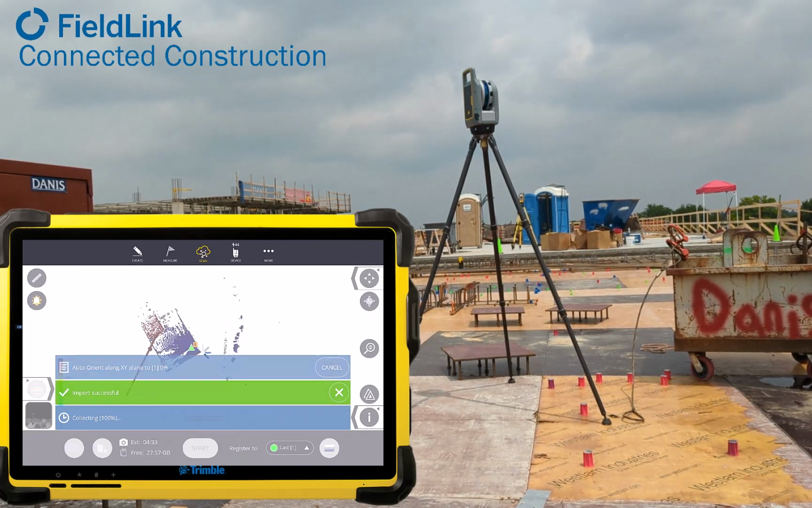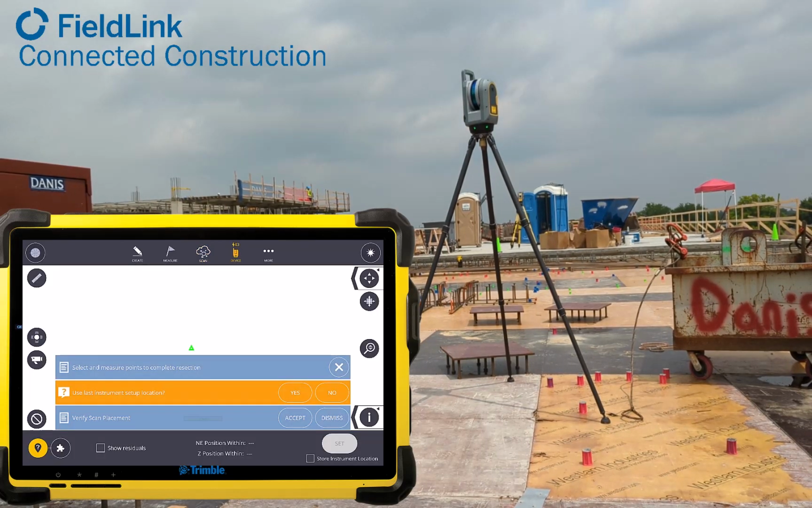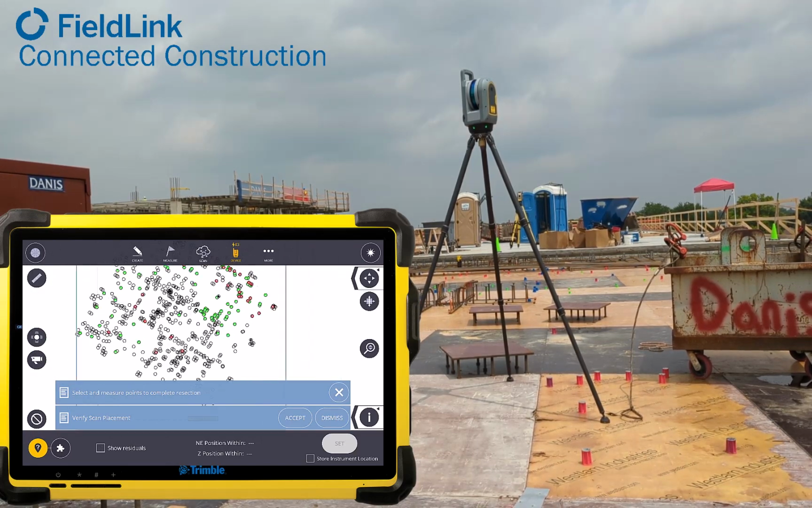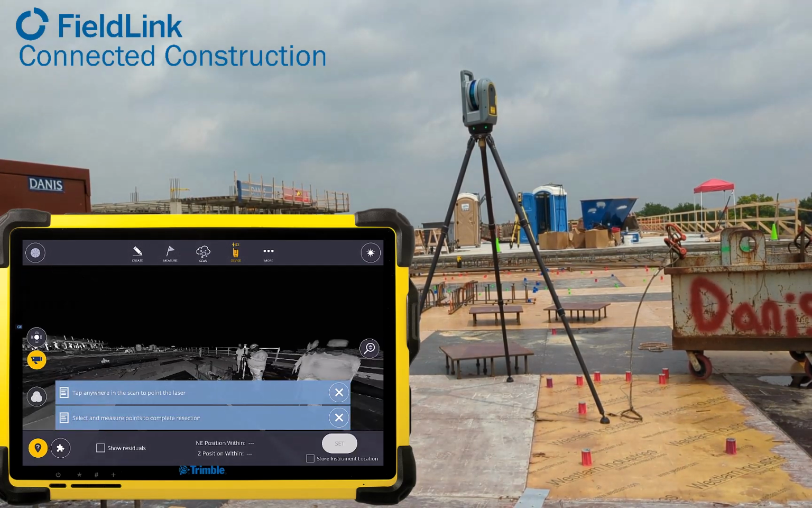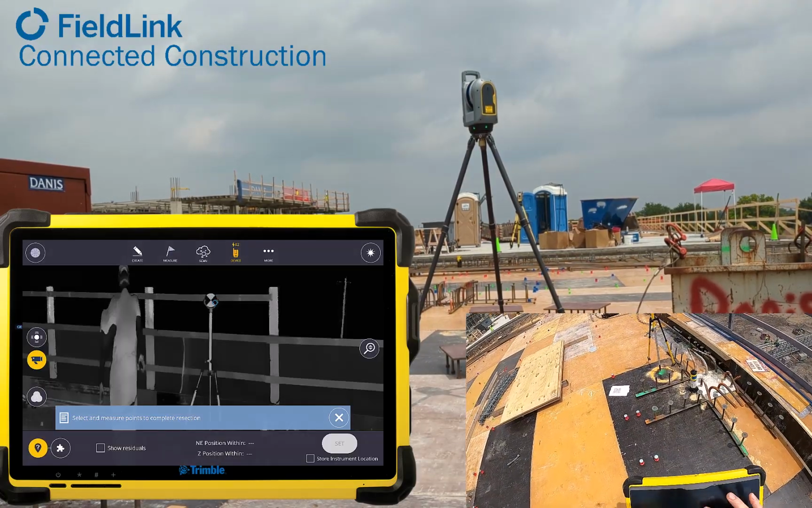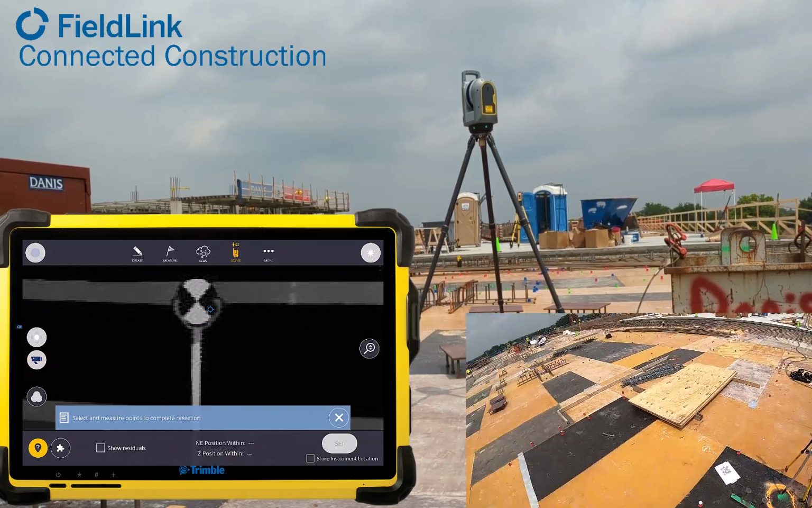So here you can see past 50%, the scan is done. We'll do a medium level scan for that first setup scan just to make sure we have good coverage and accuracy going forward. And then once I'm done with that, the reason why we actually paused and moved the scanner there is because I'm going to use the image from the scan to point the laser pointer.